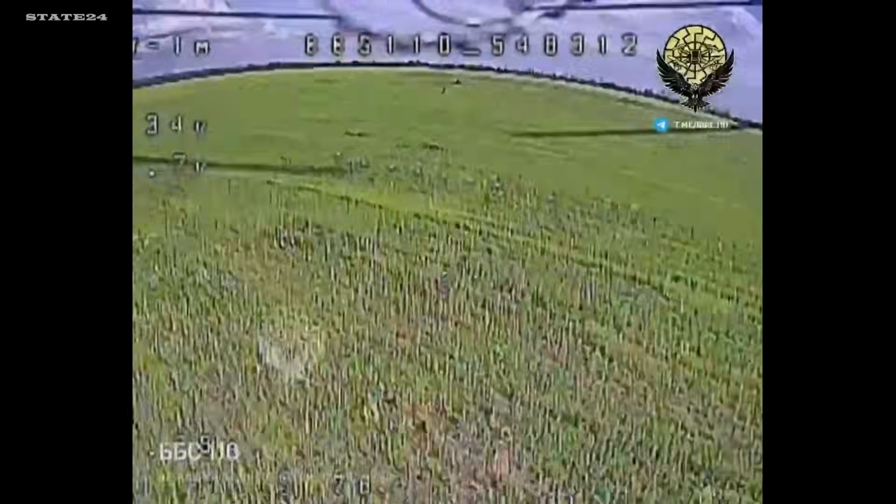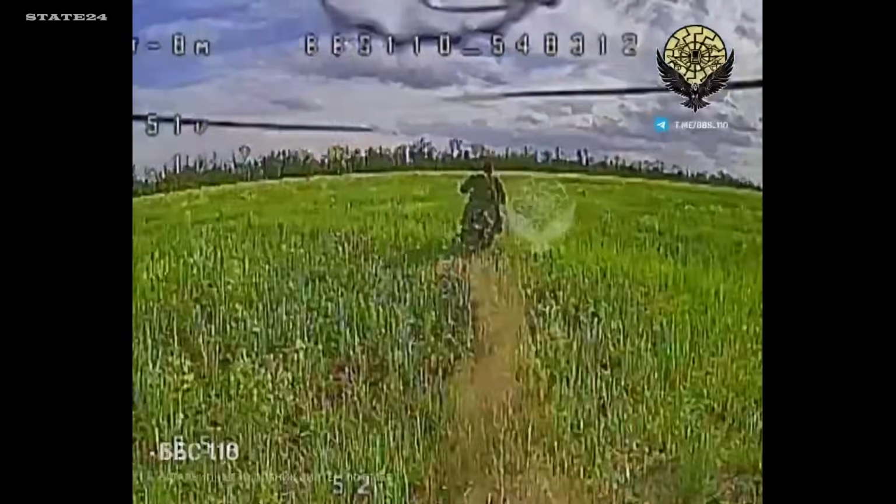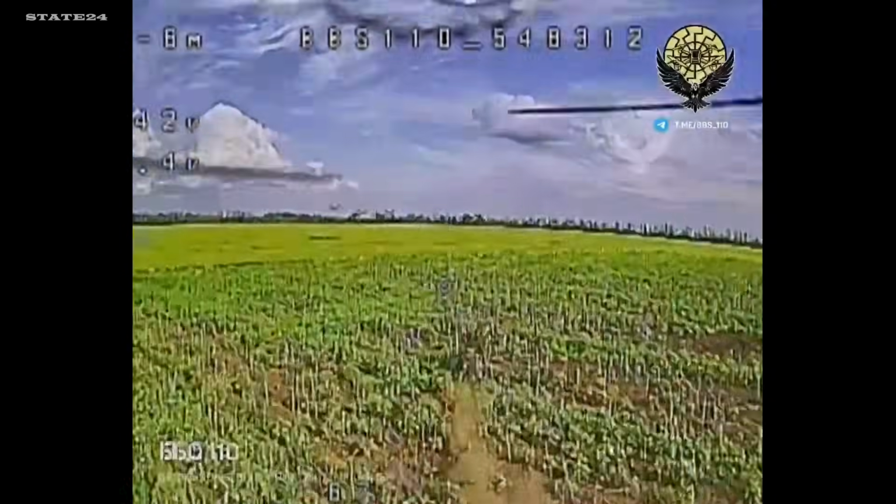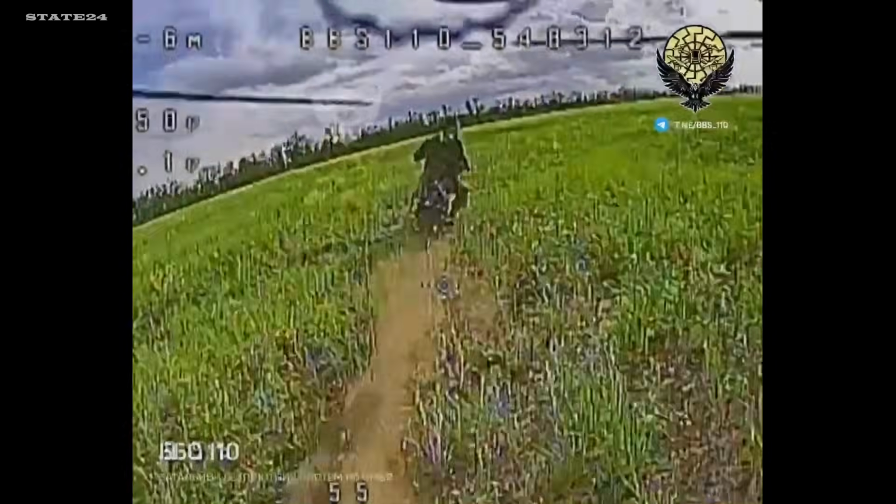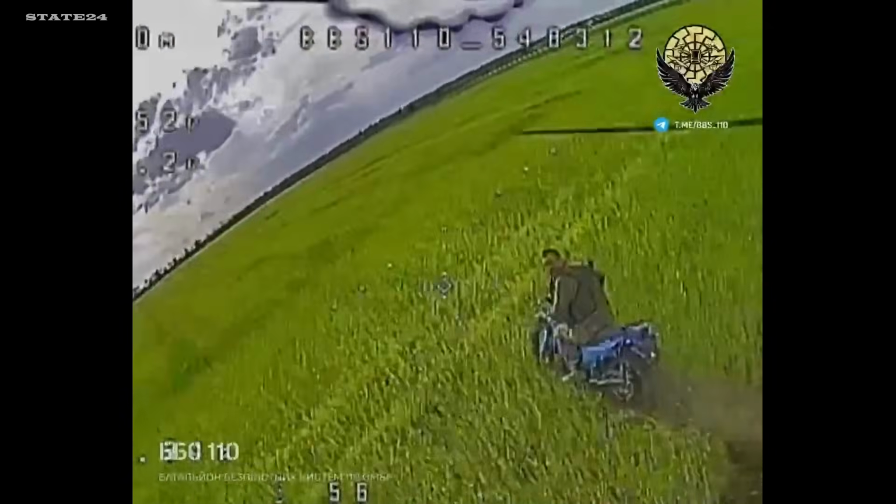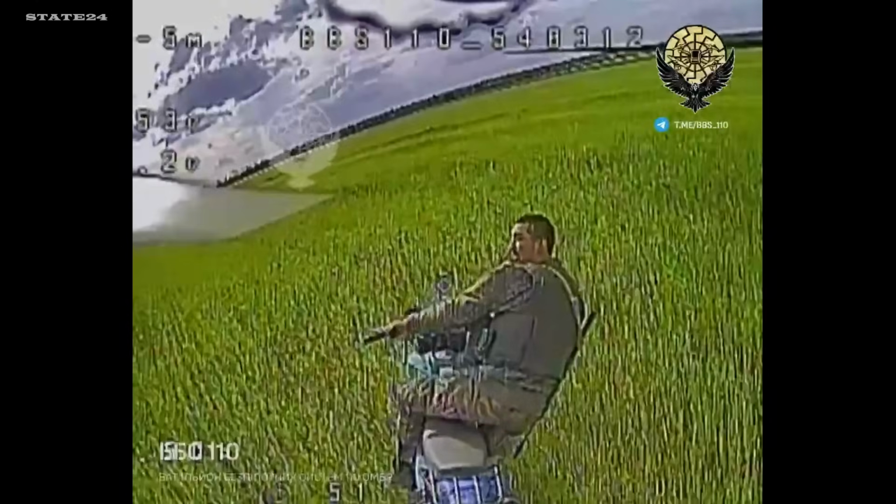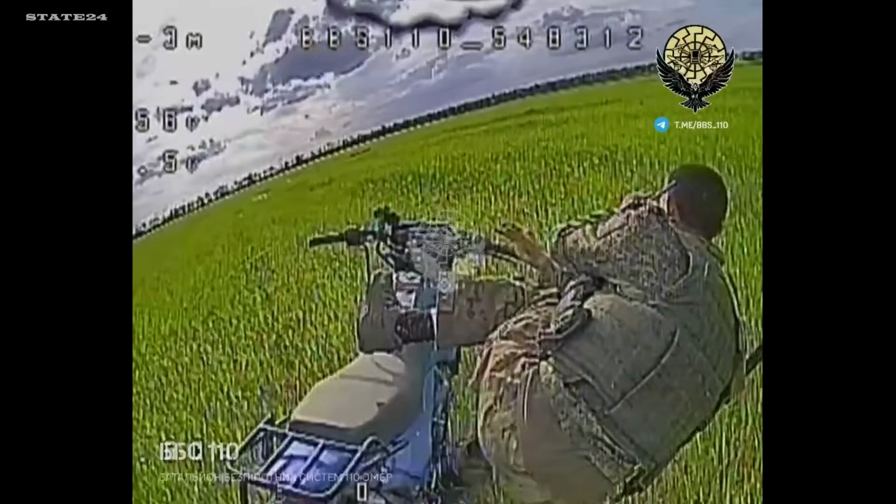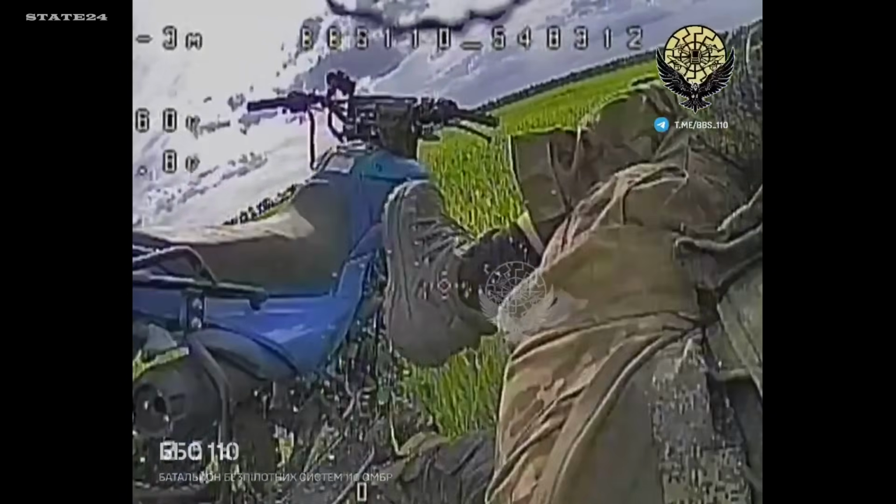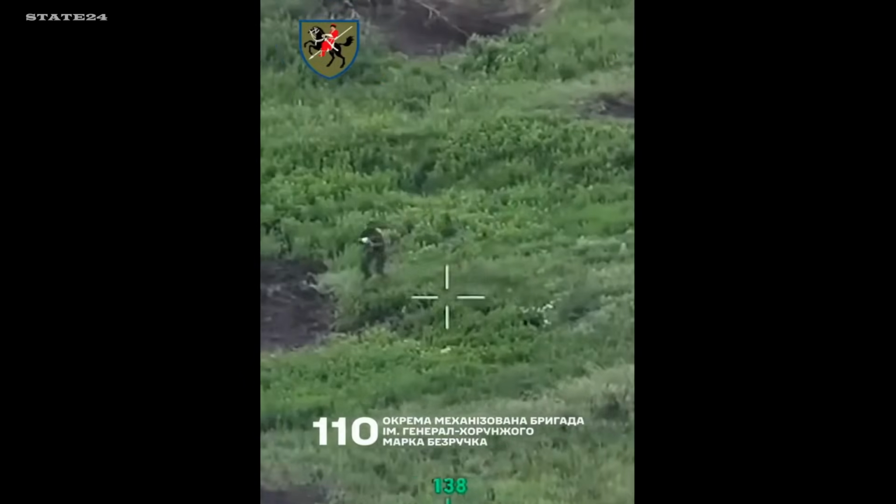Pokrovsk direction. A Russian soldier on a motorcycle, moving fast across open terrain, a 110th UAS unit FPV already in pursuit. He pushes the throttle, trying to open distance, but an FPV drone reaches speeds of up to 150 kilometers per hour. A motorcycle on rough terrain doesn't close that gap. The distance between them never grows. The drone stays right behind him. He doesn't escape.